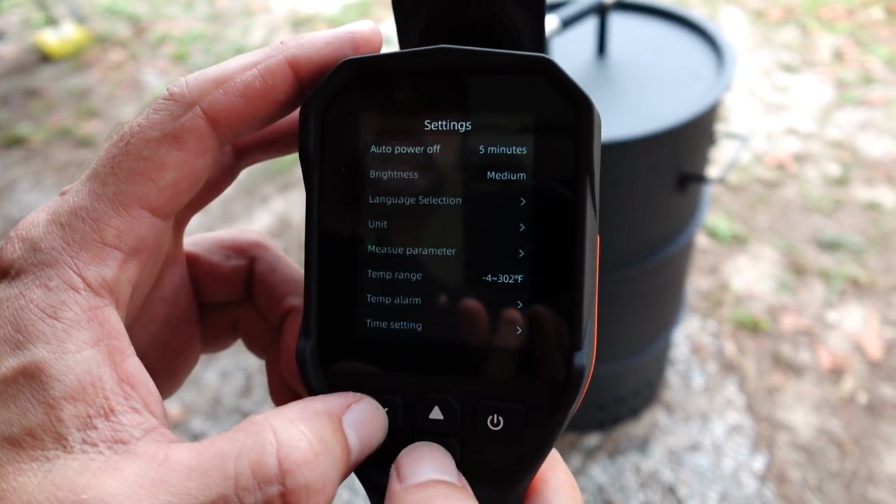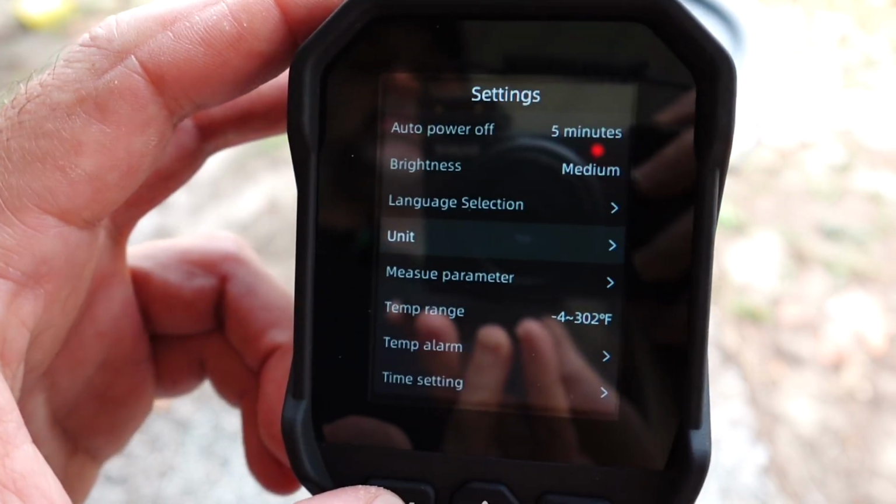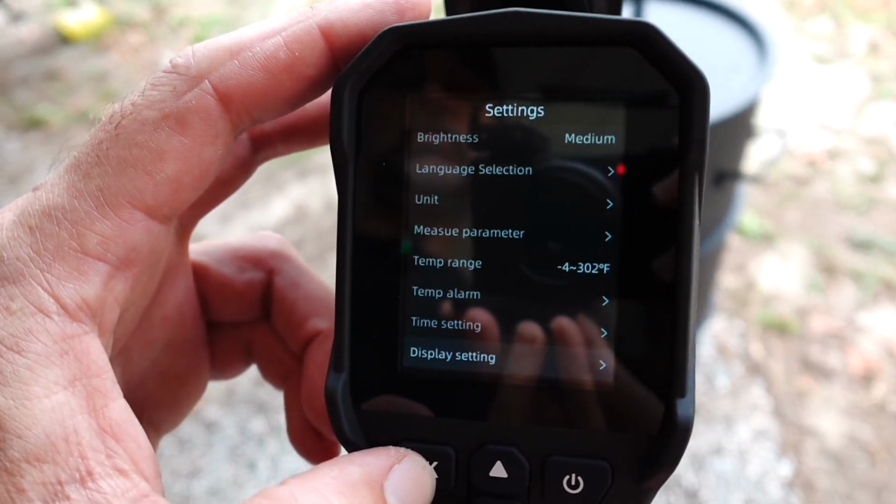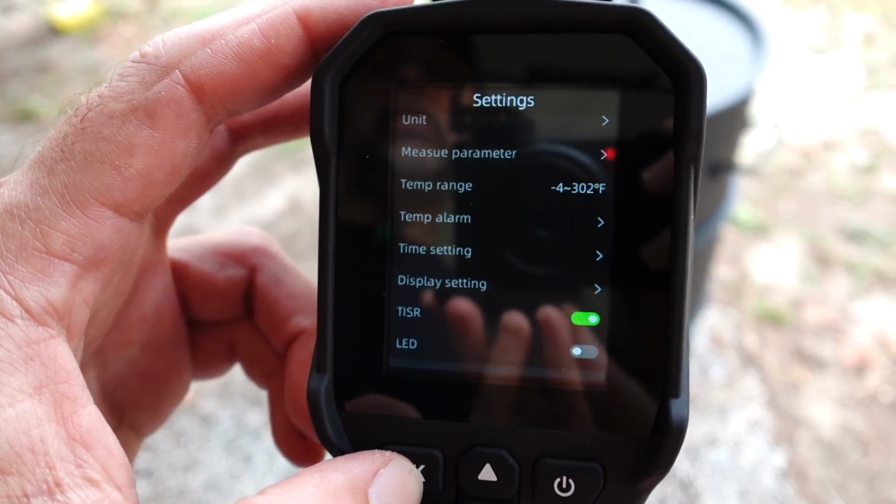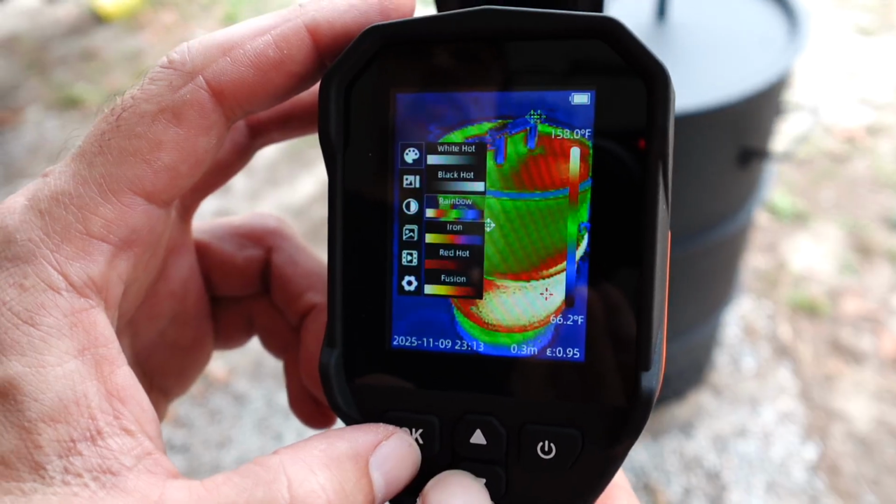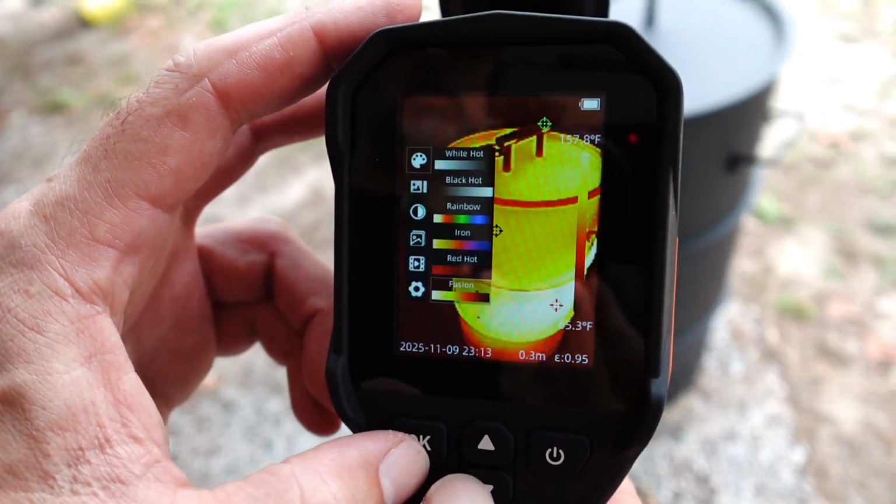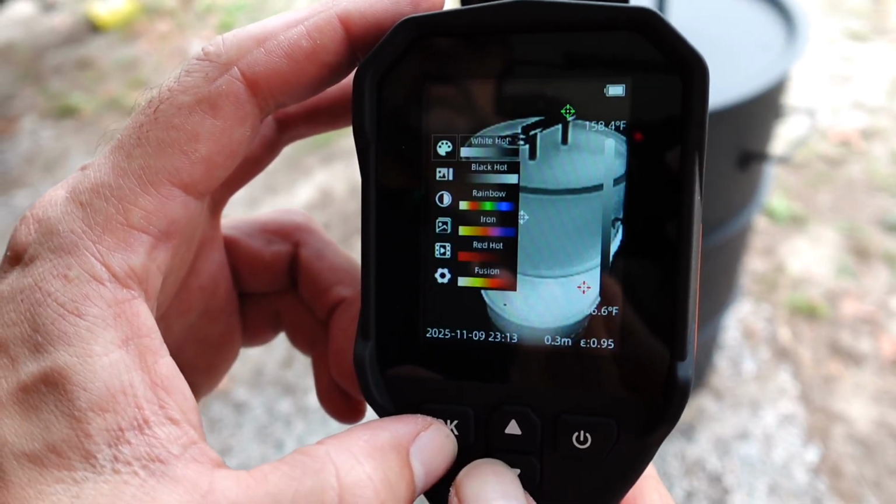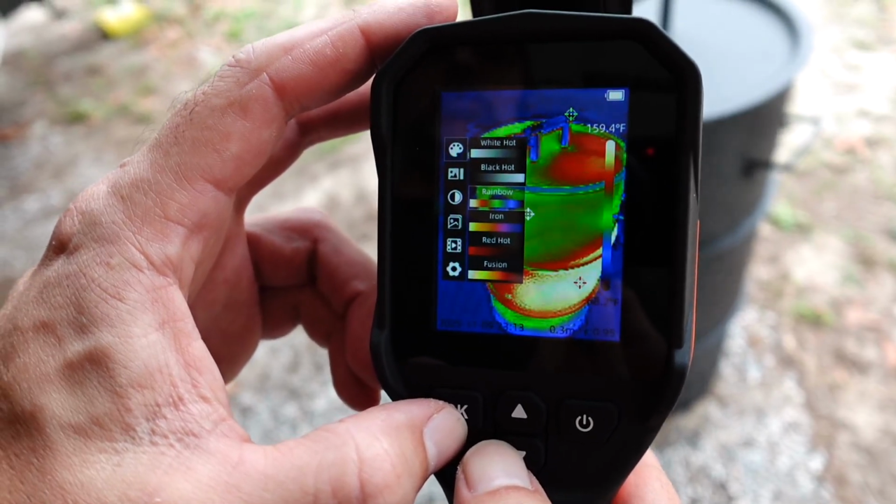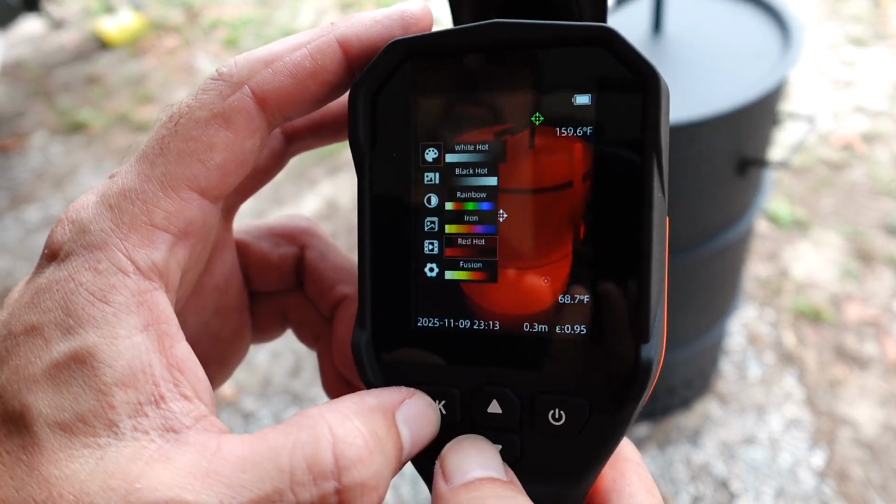And here's all your settings, different brightness levels. You could change it from Celsius to Fahrenheit, temperature range, alarm settings. So it's got a wide range of different functions. Format your memory in there. Here you can choose the different color options, depending on what you like. White hot, black hot, rainbow colors, iron, red hot, so forth. So a lot of variations here